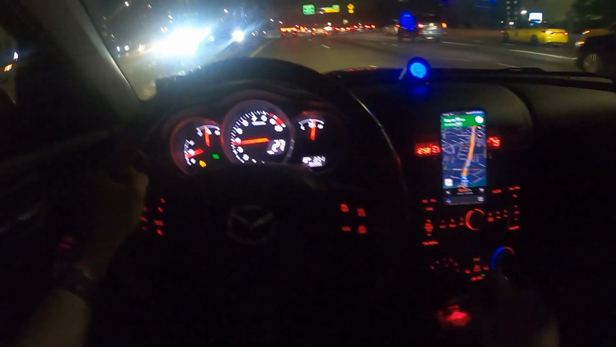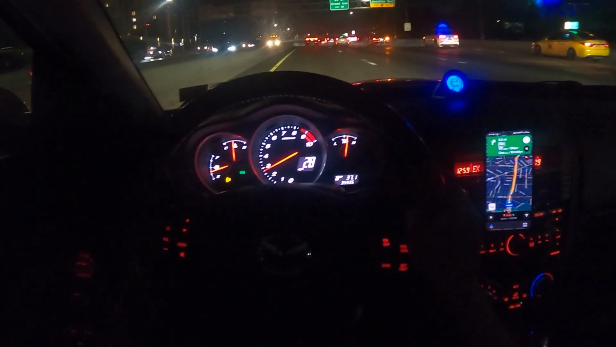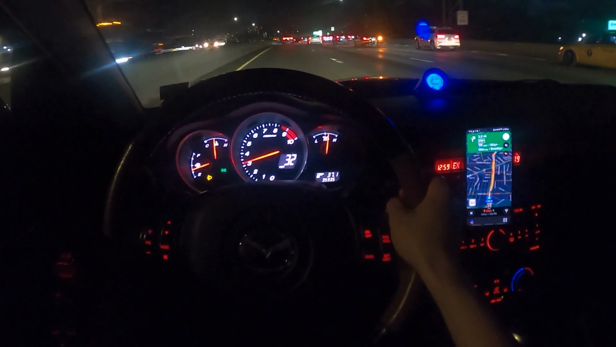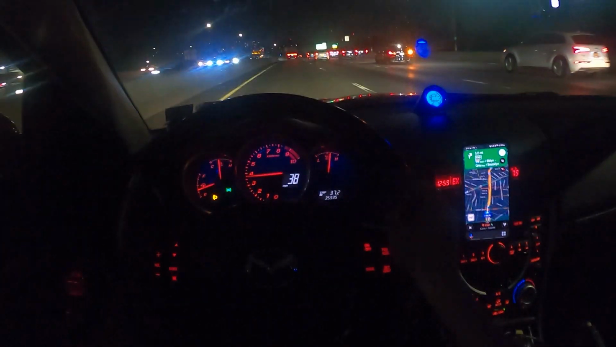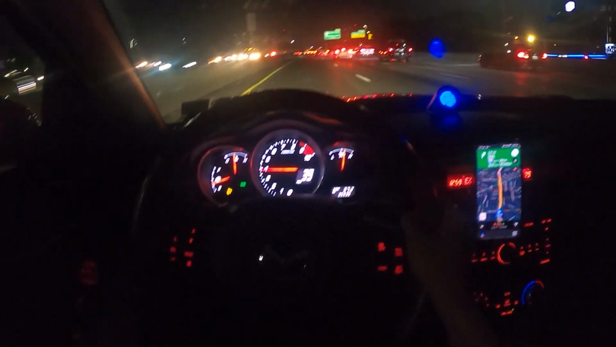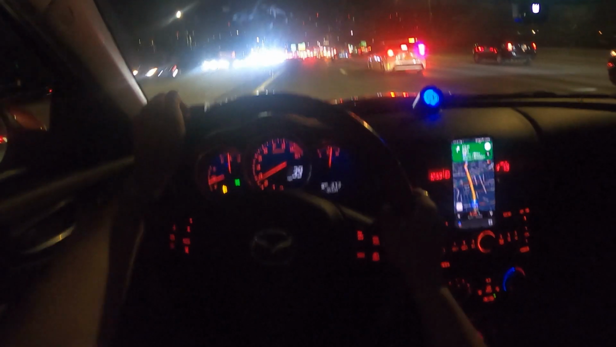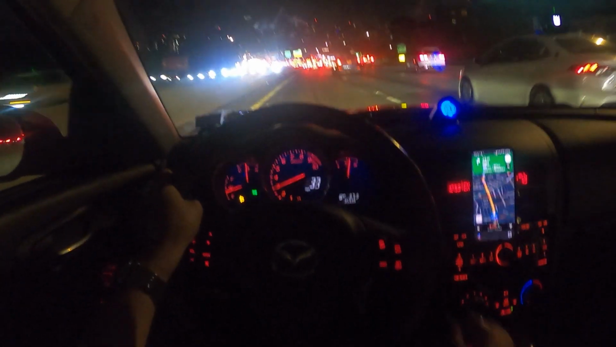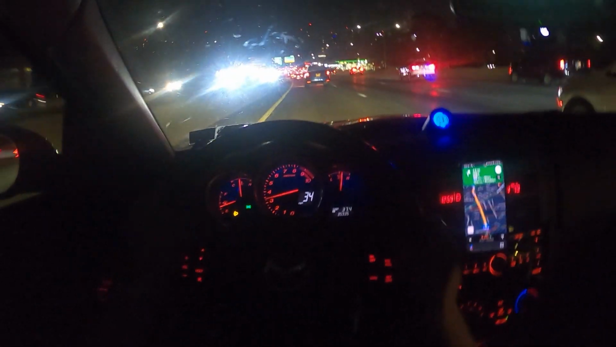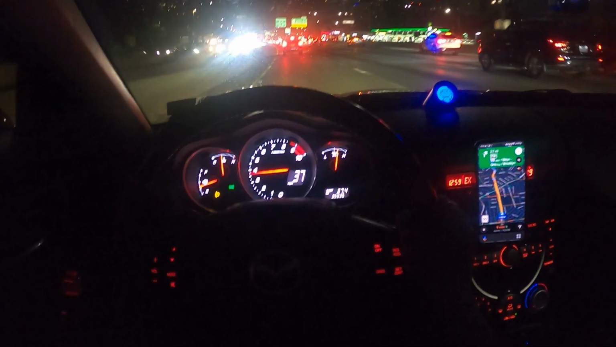While we're chilling in some traffic right here, one thing that I feel like most people don't know the RX-8 could do is, you see the dash? Right now it's in its regular mode, but you could actually switch it over to a night mode where everything turns red. I'm not sure which one I like better, to be honest. This one is fine, it's classic. I like the look of this one, but the night mode matches the rest of the color scheme of the car really well, and I like it a lot more. The only thing is it gets a lot dimmer, which isn't an issue during the night, but during the day you can't really see it. But then I guess you could just switch back to this during the day.